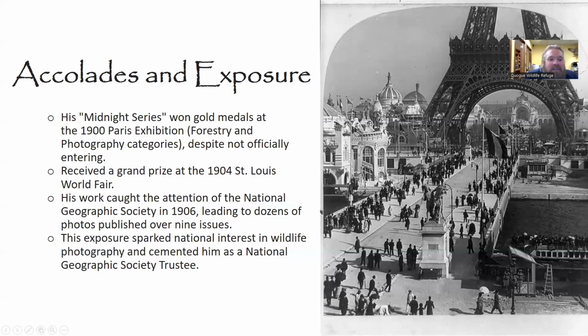So now on to accolades and exposure. The Midnight series, some of the photos that we were looking at earlier, really achieved global renown, and in most cases, not even relative to his efforts to get them out there. People were so taken by his work that they were actually submitting his photographs into competitions without his knowledge, which is pretty interesting. And he went on to win gold medals at the 1900 Paris exhibition in the field of forestry and photography, even though, again, he didn't enter himself.